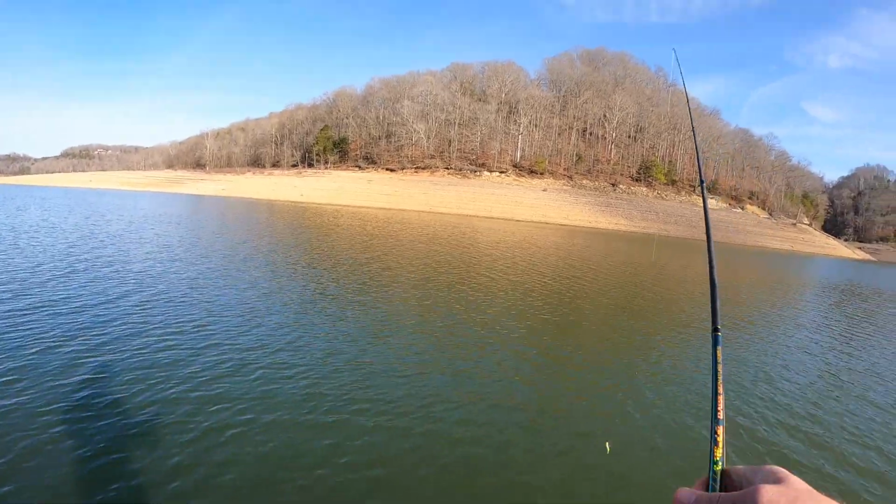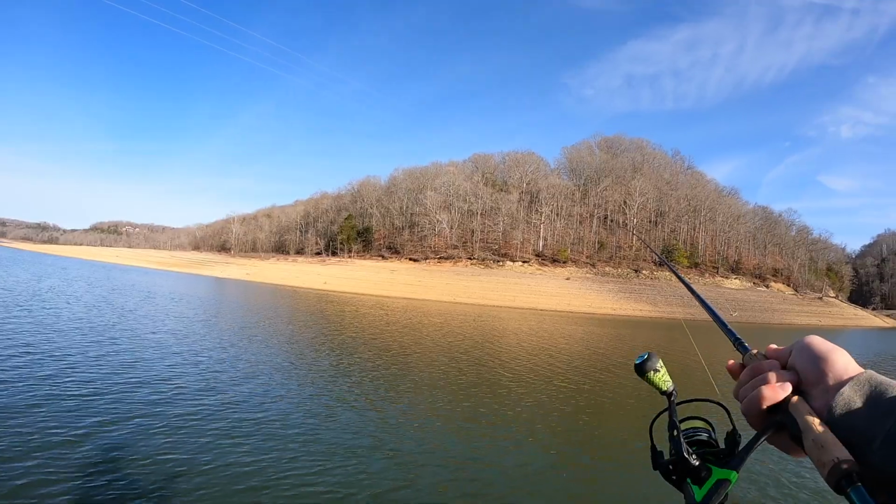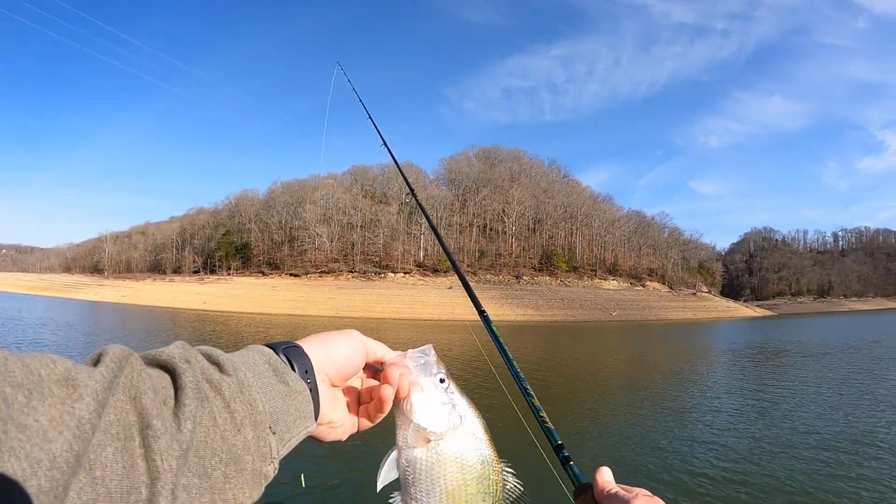Catching them on the new Wally Marshall Classic Signature Series. And this is a 7.5 foot rod.